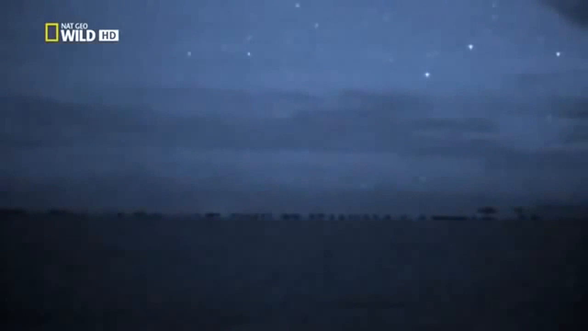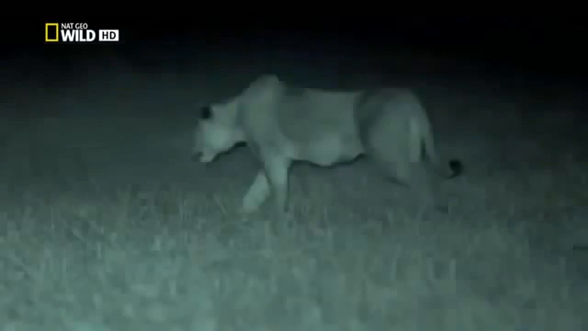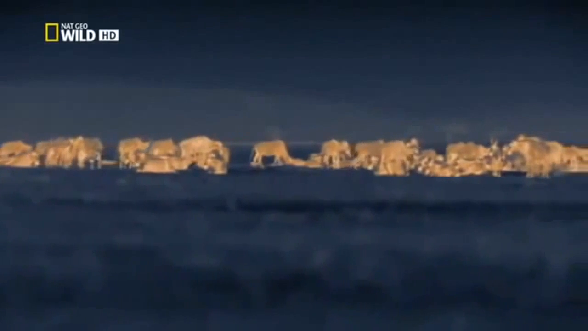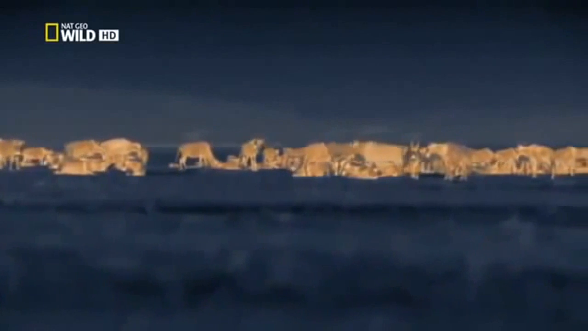The starlight camera can just make the herd out. She can't see them yet. They still can't see her. Only now is she close enough to see her prey. She approaches with care, unlike the clumsy cubs. The wildebeest relax, unsuspecting.